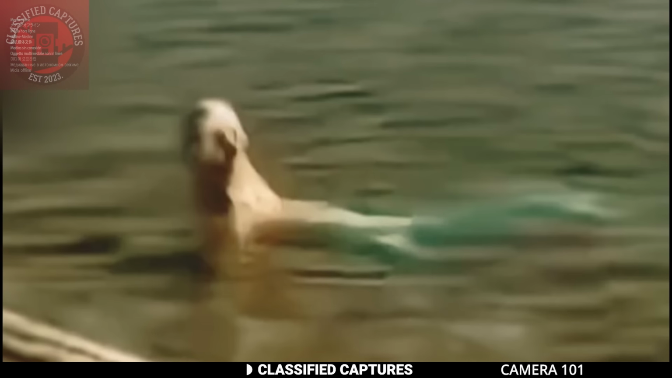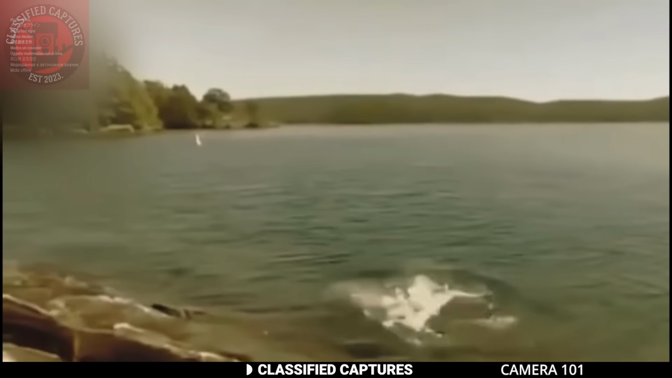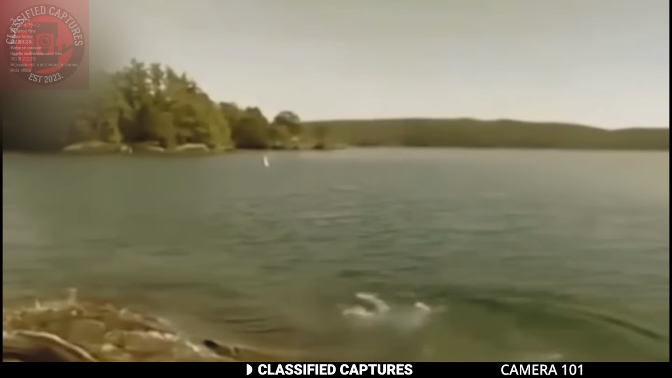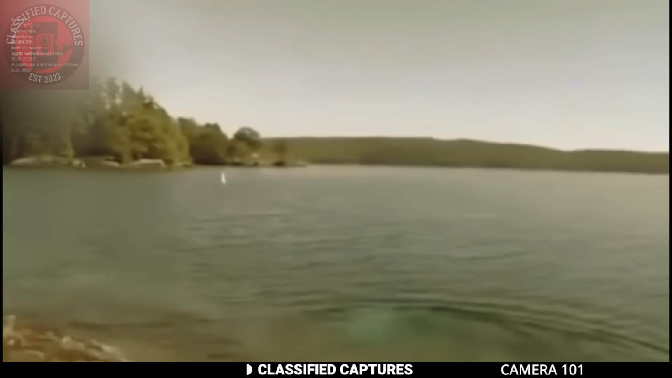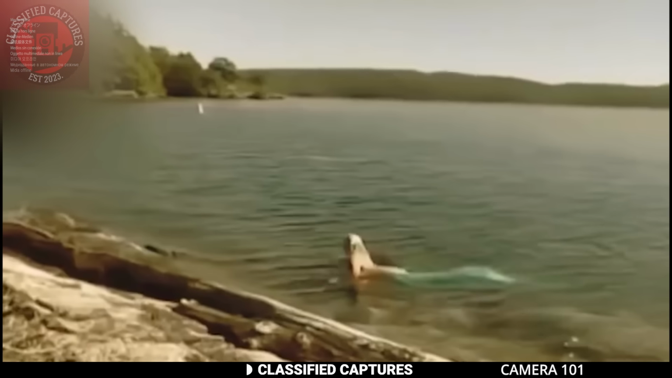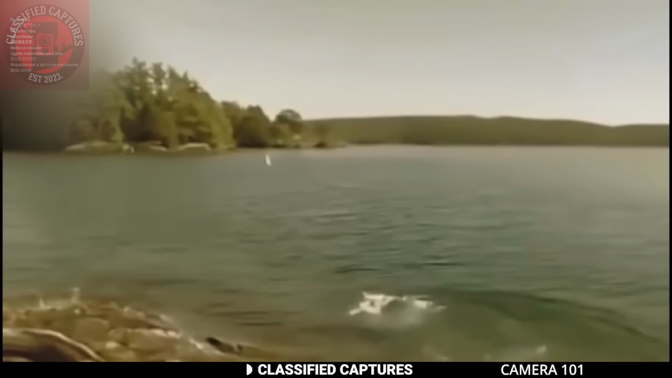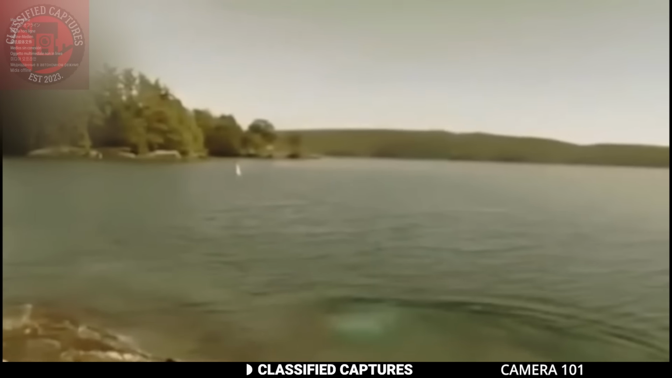We got another potential mermaid sighting to dive into. This one was captured along the shores of the ocean, and it's stirring up a lot of debate online. In the footage, you can see what looks like a pale human-like figure with a green fishtail. The creature appears to be swimming, then quickly dives under the water and disappears. It's a short clip, but it definitely raises questions.